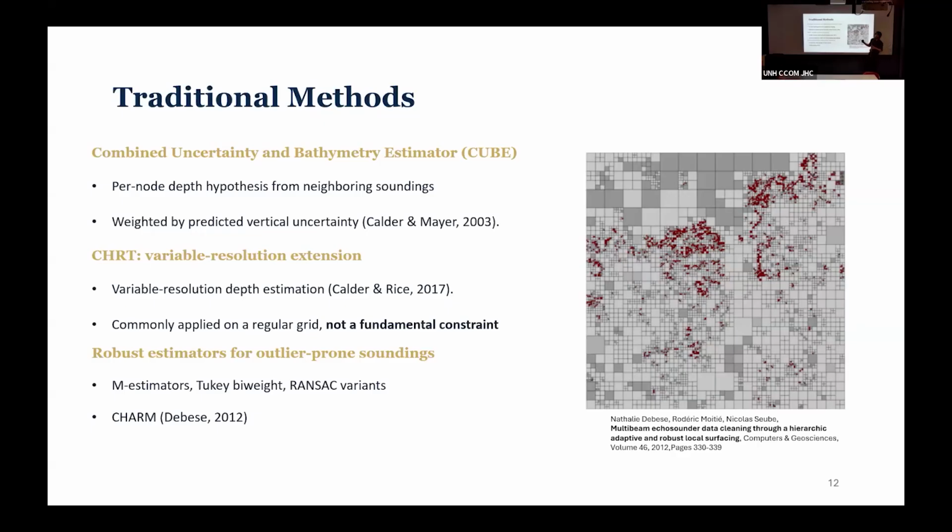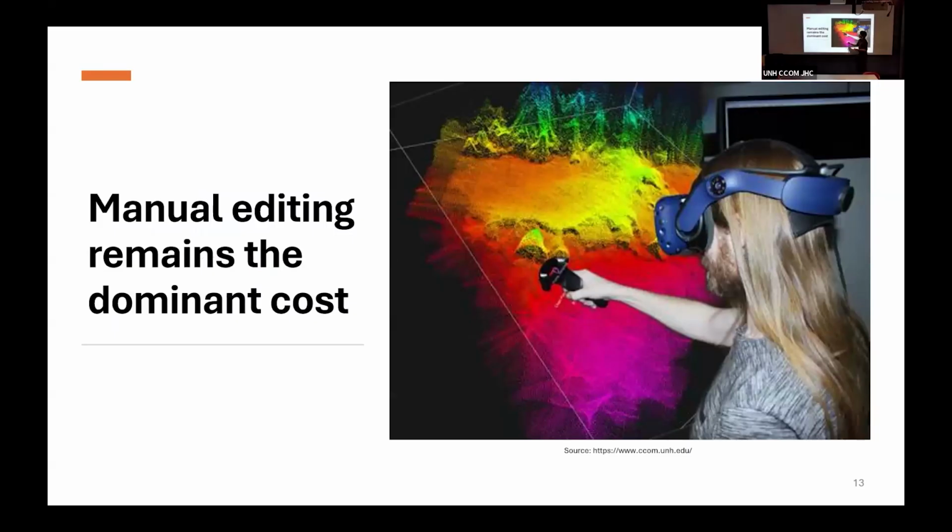The problem with these designs, in my opinion, is that they rely on the soundings too much. So they rely on the specific sounding to create that grid. And as we know, soundings by themselves are inherently noisy, right? Inherently have a certain uncertainty. And I believe an approach similar to CUBE is the more correct way, where we try to estimate a sounding based on the soundings that we have around it and uncertainties that we have around it. And manual editing remains the dominant cost, right?